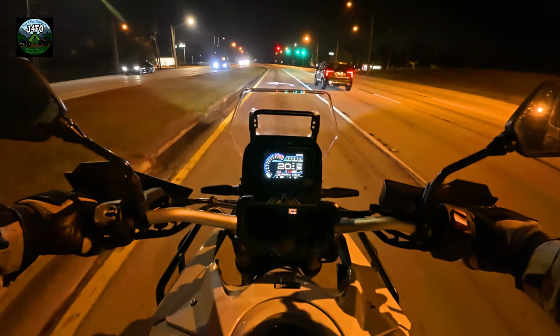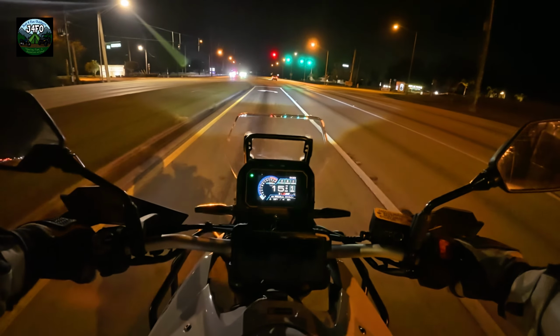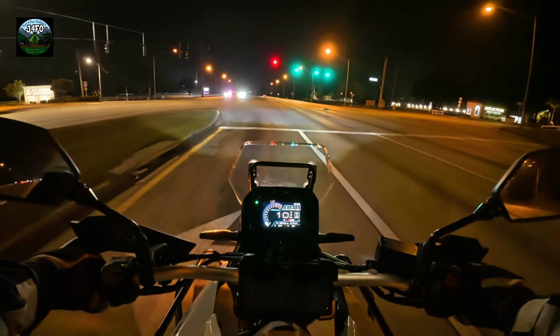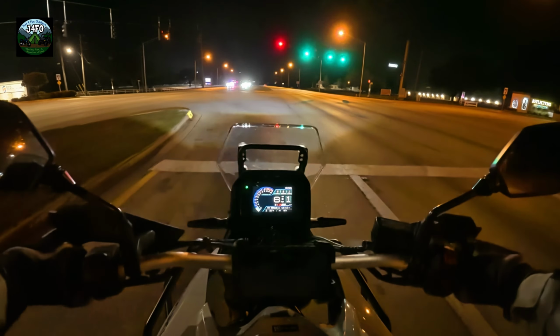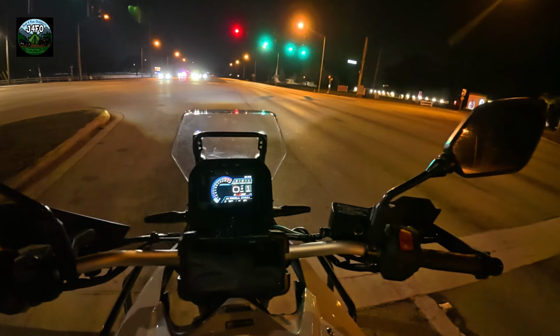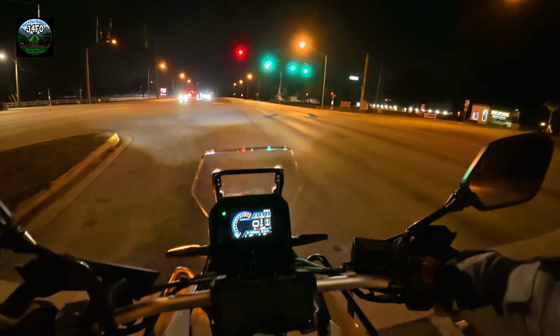I can tell you we're going to have to adjust the position of the rear brake on this. Pushing way too far down. Oh my goodness, I got to fix my seat.